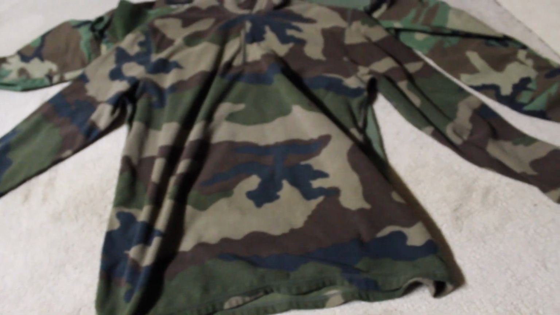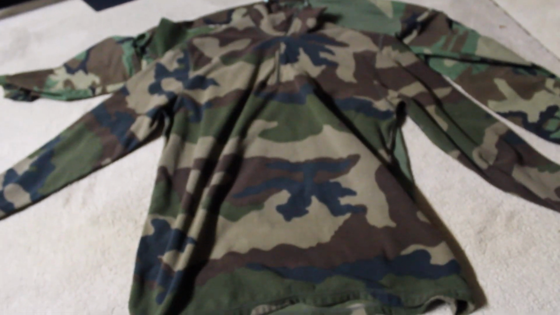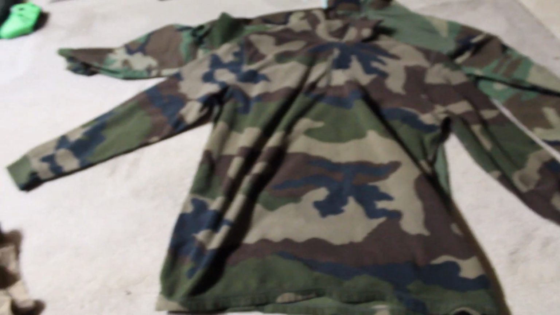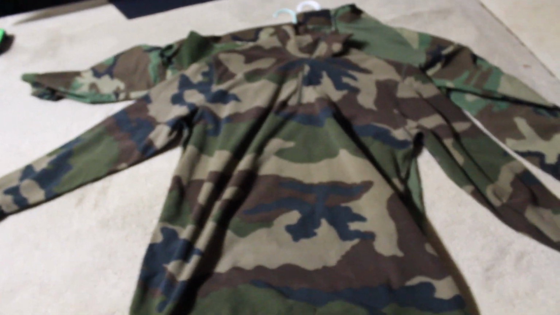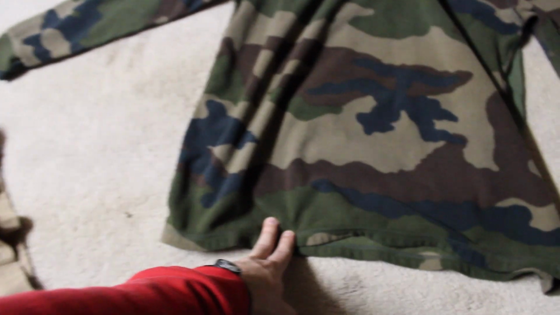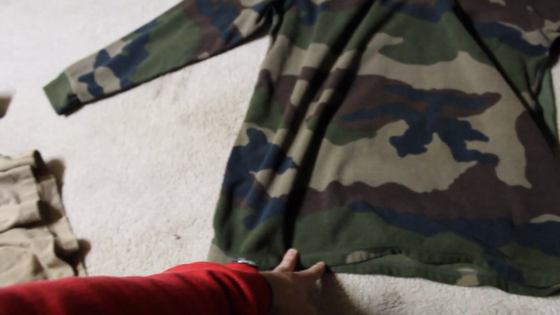It looks very similar to M81. I think it's a little bit bigger patterns, which is more intended for it to be used at further distances. From what I understand, bigger pattern means the intent is to be hidden from further away.